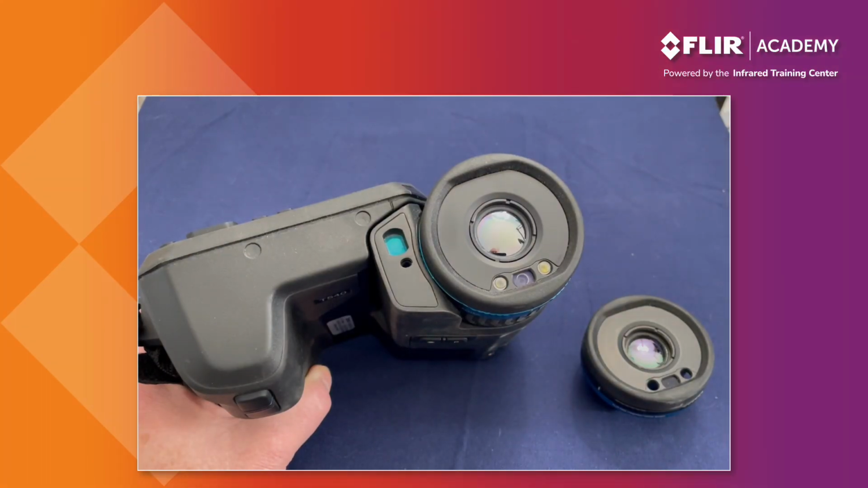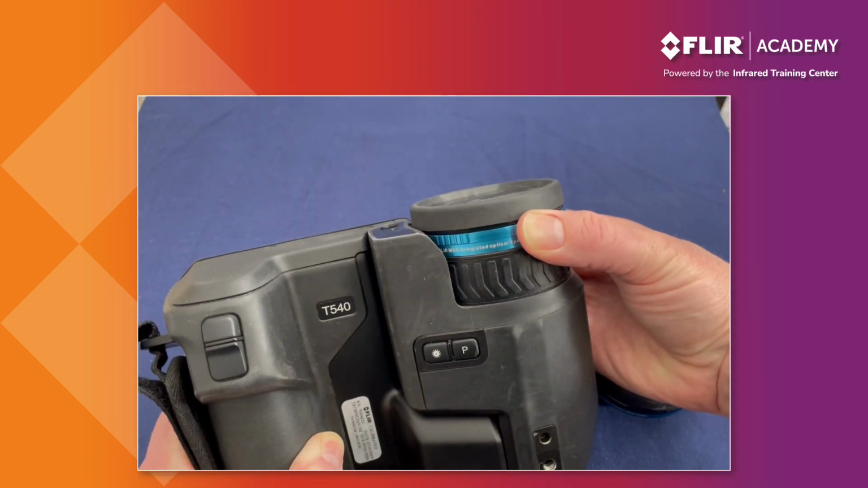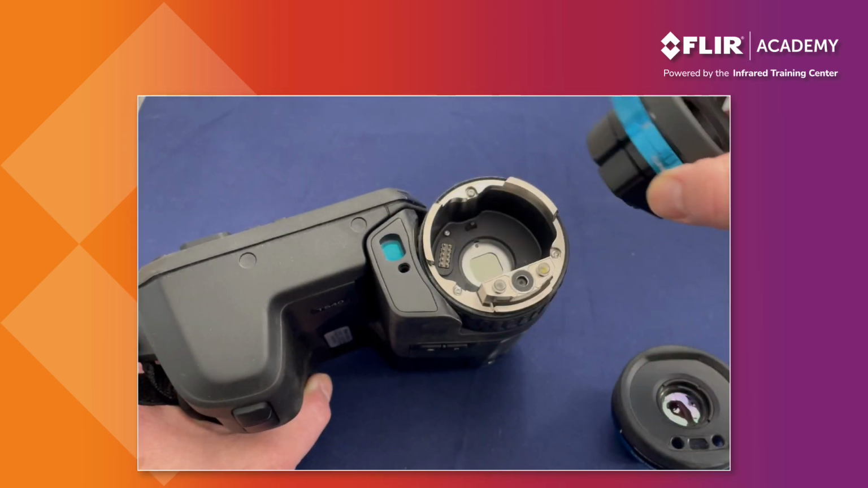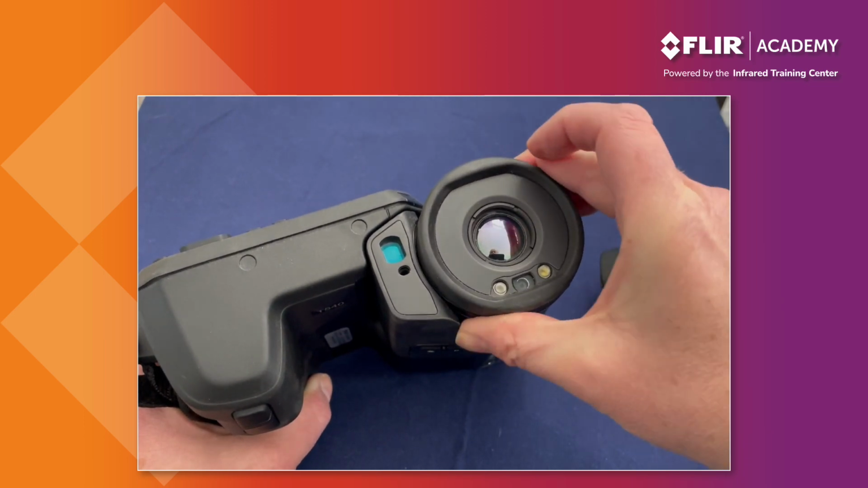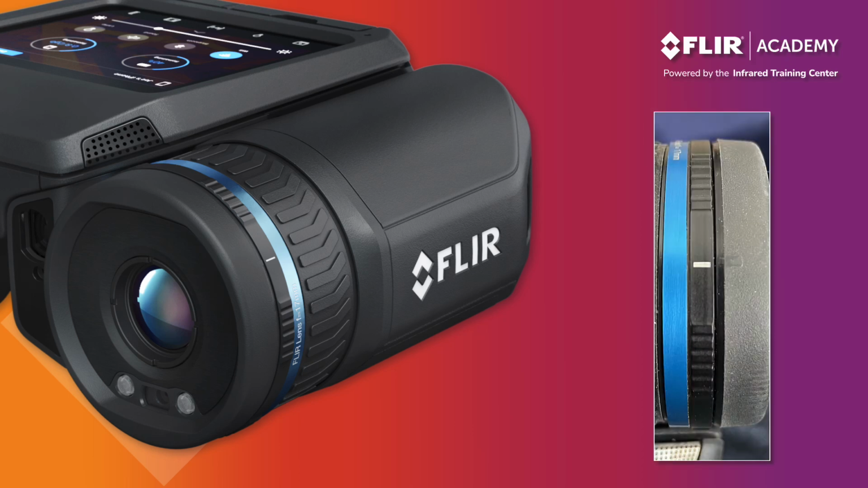To change lenses, face the camera directly and turn the blue lock ring counterclockwise until the lens detaches from the camera. Gently lift the lens off and replace it with another. Turn the blue ring back clockwise until the new lens locks into place. When doing so, make sure the white mark lines up with the raised black rubber marker located on the outer ring of the lens.